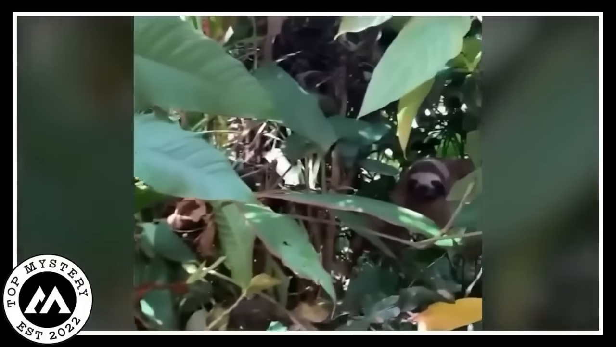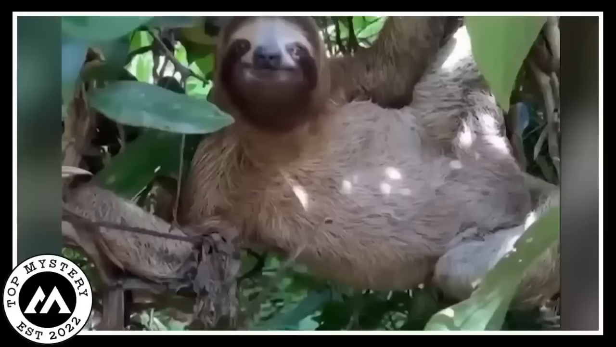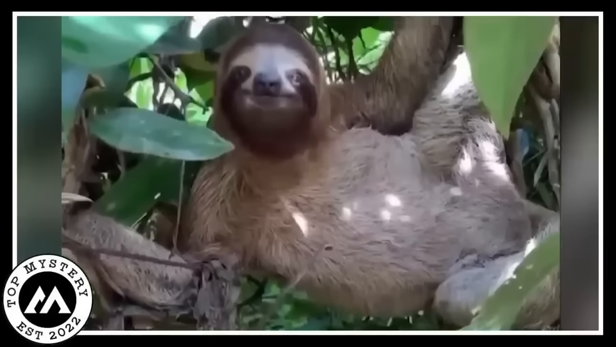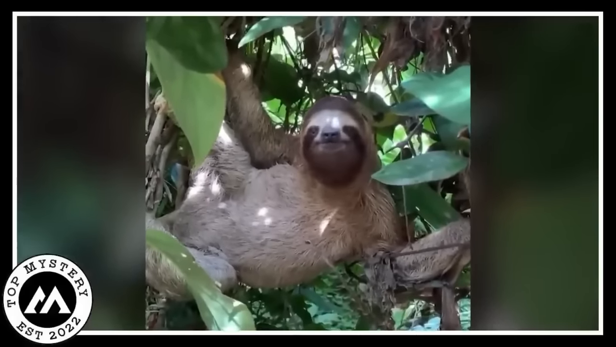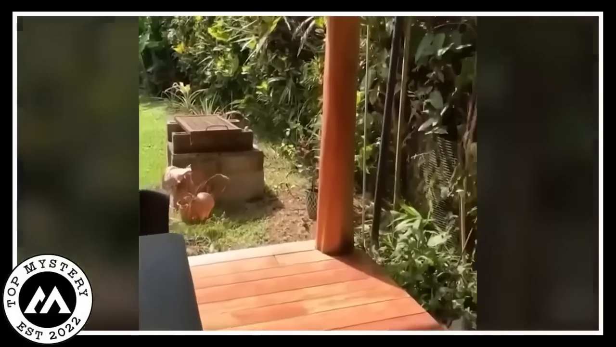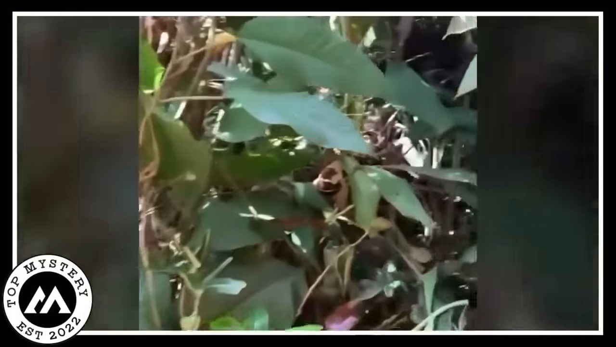A remarkable relaxed sloth emerges as the focal point of a Costa Rican backyard. This laid-back animal appears to have perfected the art of leisure as it lounges in the cozy shade of trees and enjoys life slowly. It is a comfortable companion to the natural environment because of the way its fur blends in with the verdant leaves.